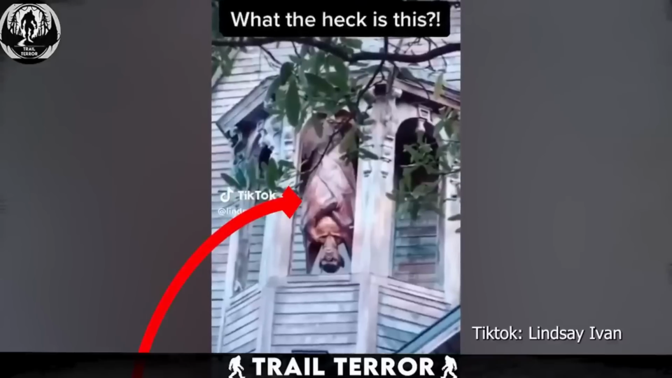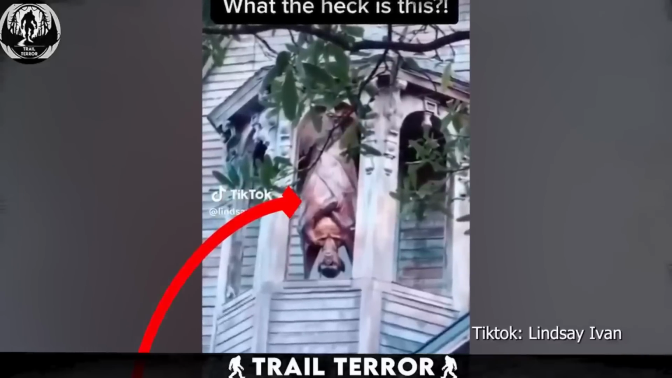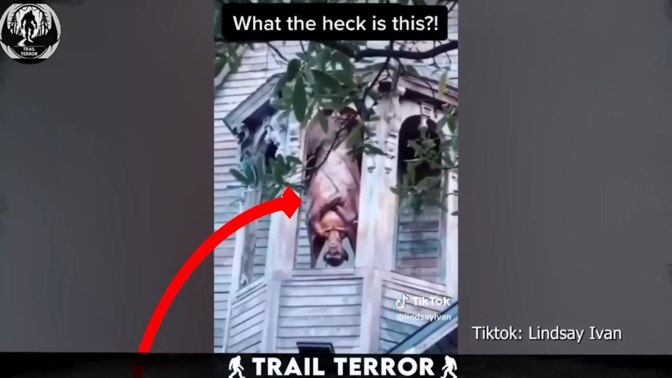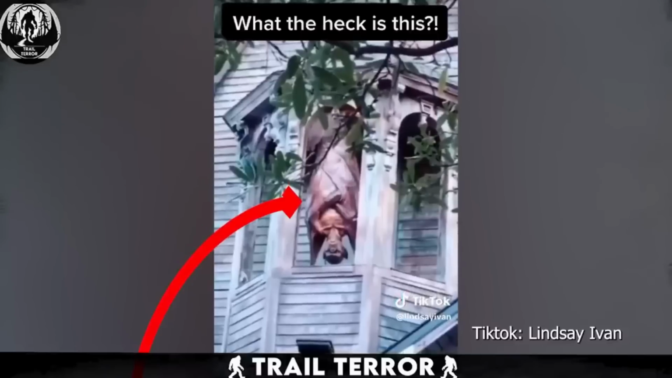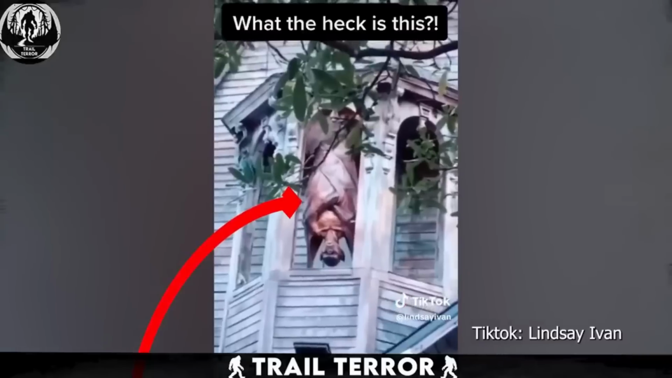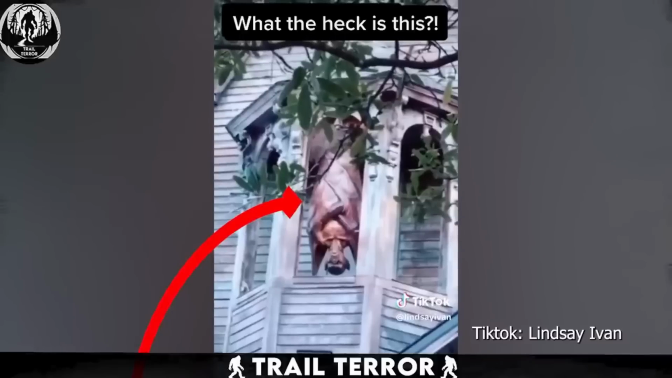This creature looks absolutely terrifying, almost like a twisted hybrid of a human and a bat from the depths of hell. While there could be a logical explanation, such as it being a Halloween decoration or someone playing a prank, it still sends shivers down the spine. The mere thought of these giant bats potentially lurking around, possibly sucking blood, is enough to terrify even the most brave ones. Let's just hope it's nothing more than a spooky prank and not a glimpse into a terrifying reality.